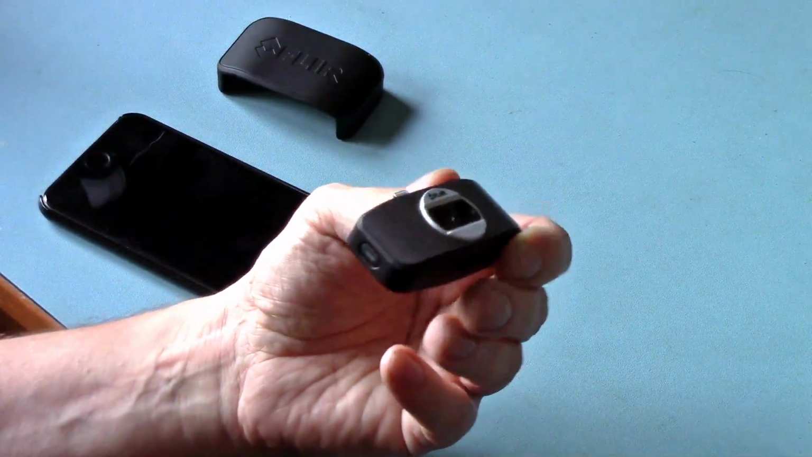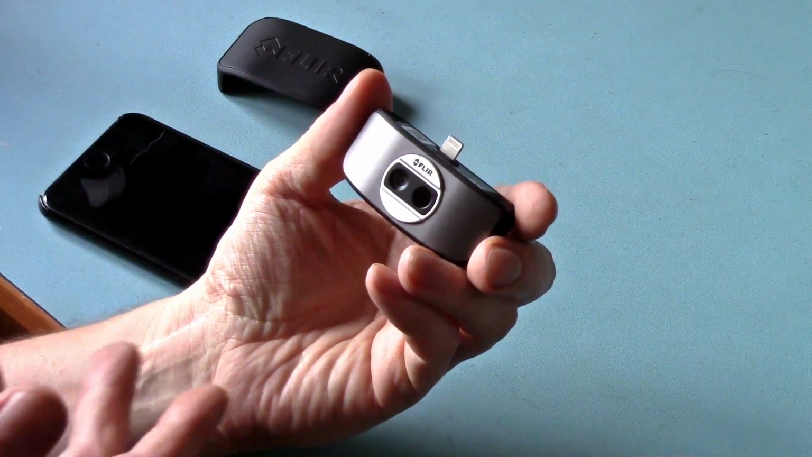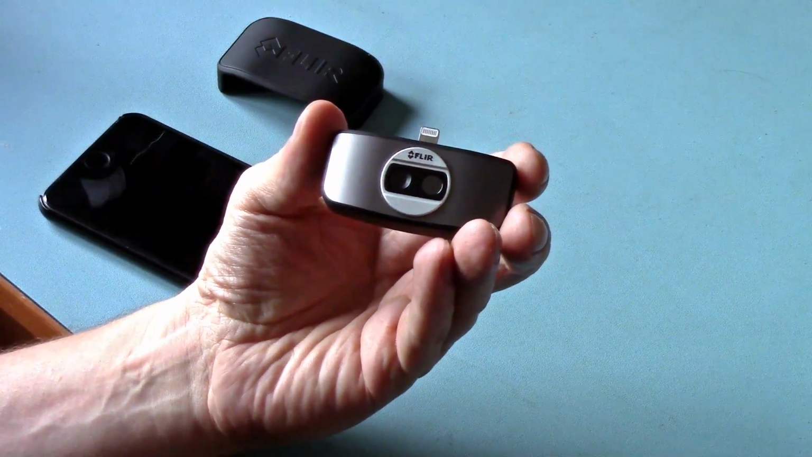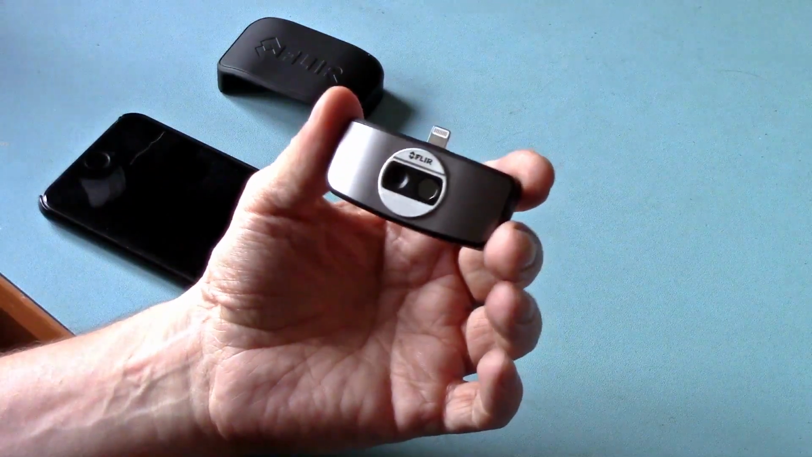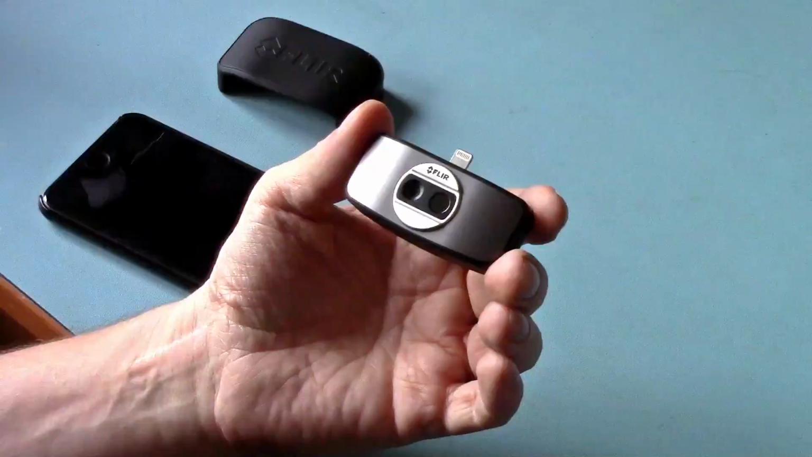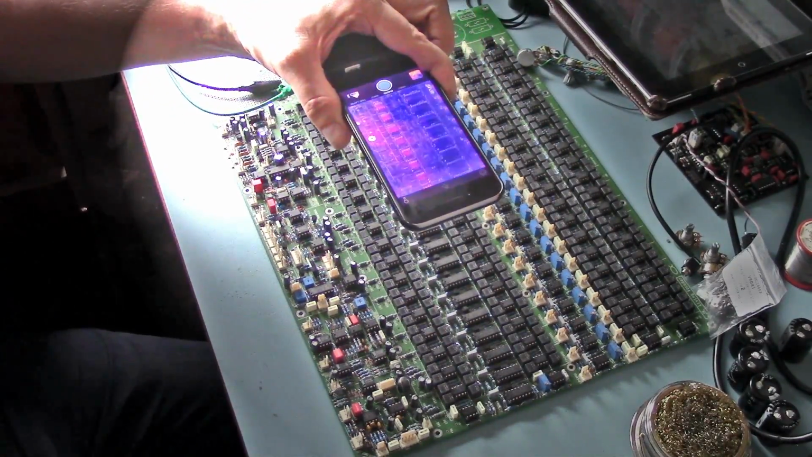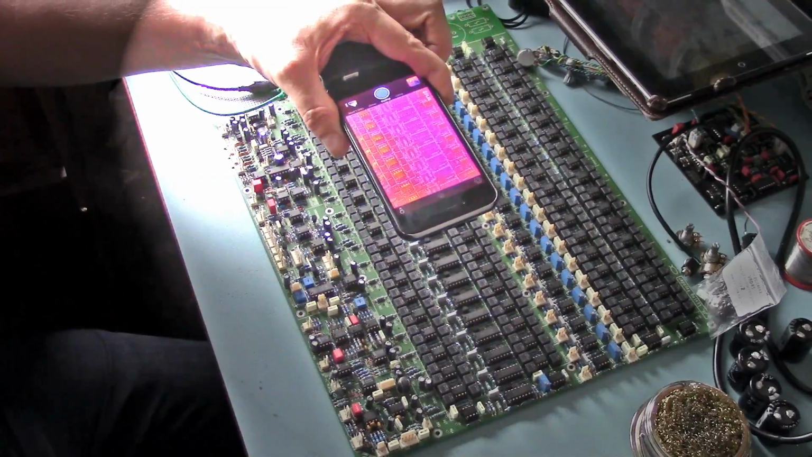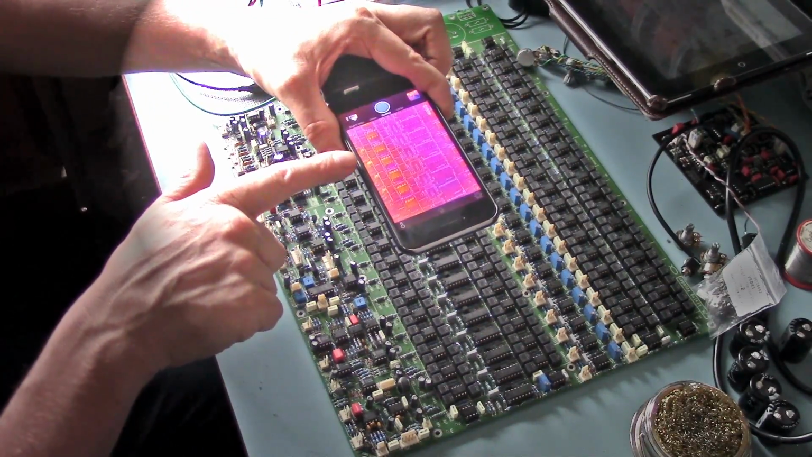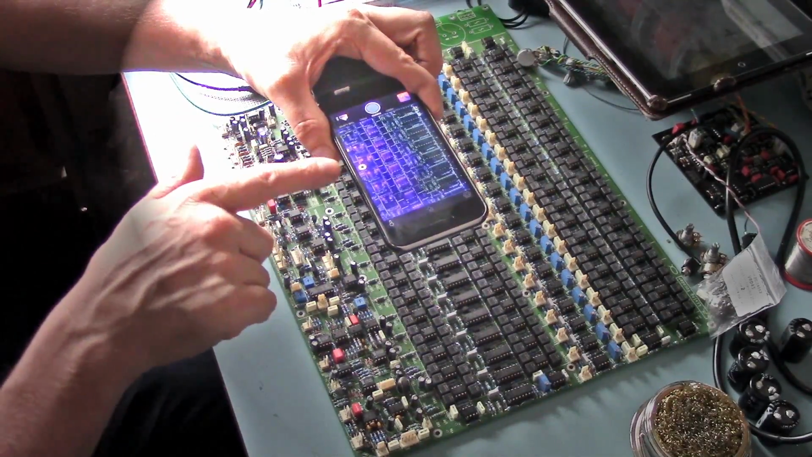So without further ado, I'm going to do a few tests, and put a circuit board underneath this and see how useful this is for troubleshooting electronics. So let's go. Okay, this is the Jürgen Habel vocoder. I've had this powered up for about 5 minutes so far, and the thermal imaging camera has been on for about 5 minutes.